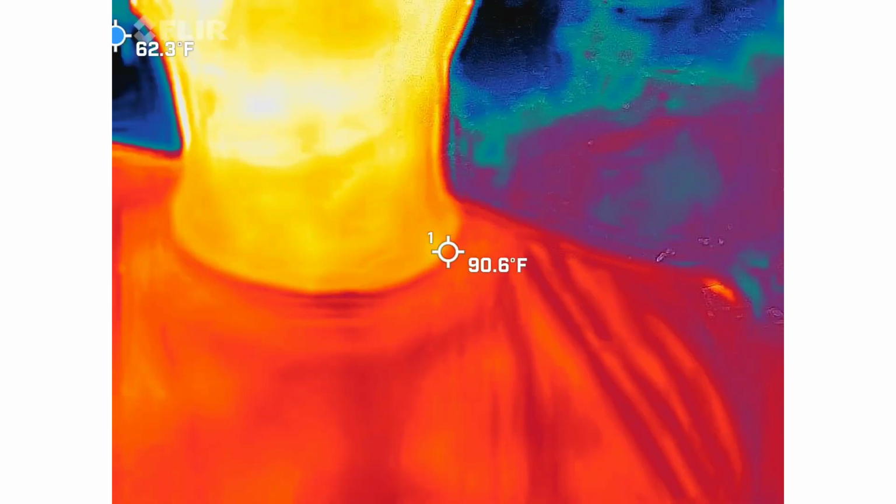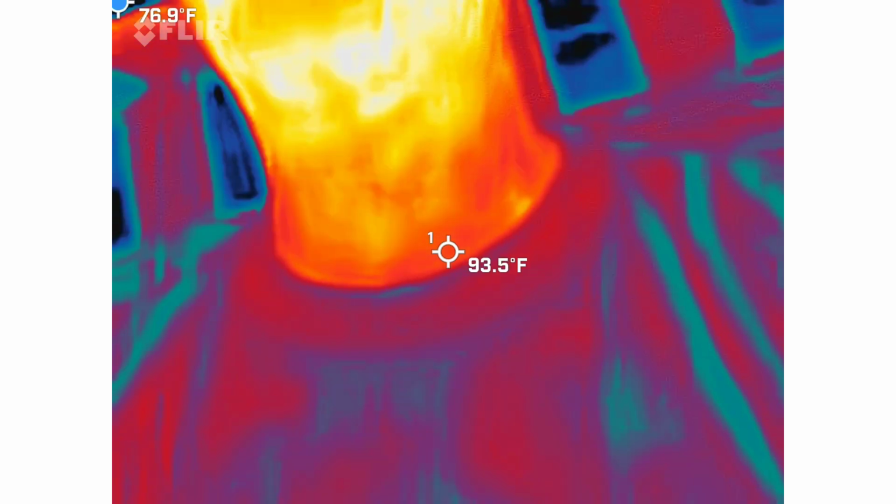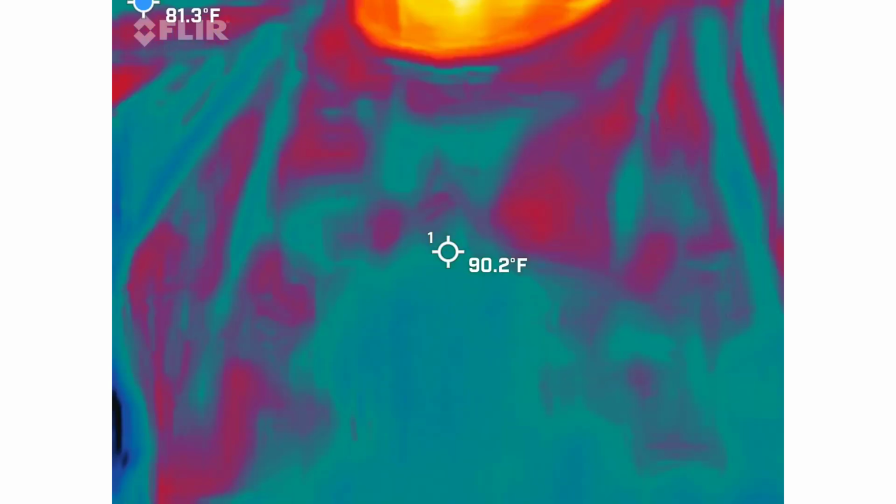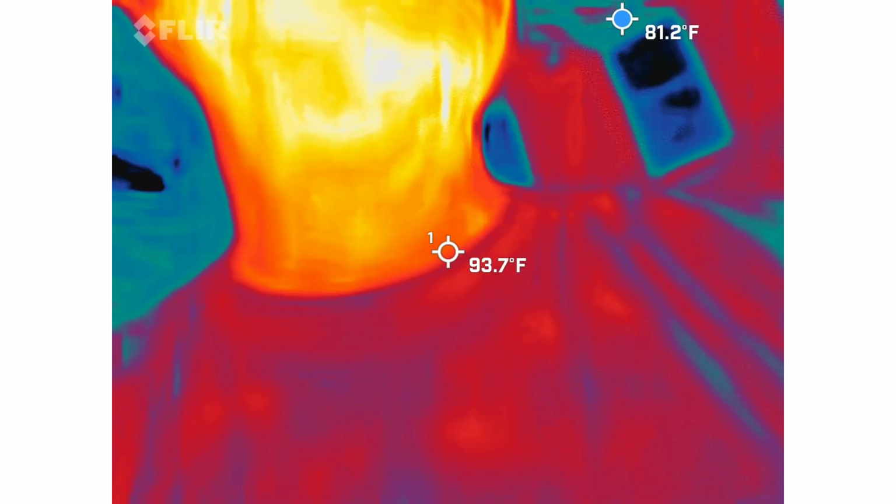So again, this is not a phone app, so to speak. It's just attached to a phone for ease of use for a fireman to throw it onto his phone. The cool thing about this, you guys should be able to see me in there, right? Red, orange, and yellow guy. So sorry, fellas, but I'm the hottest thing inside the video right now. Yeah, jokes. There they are. So I got a little bit of laughter.